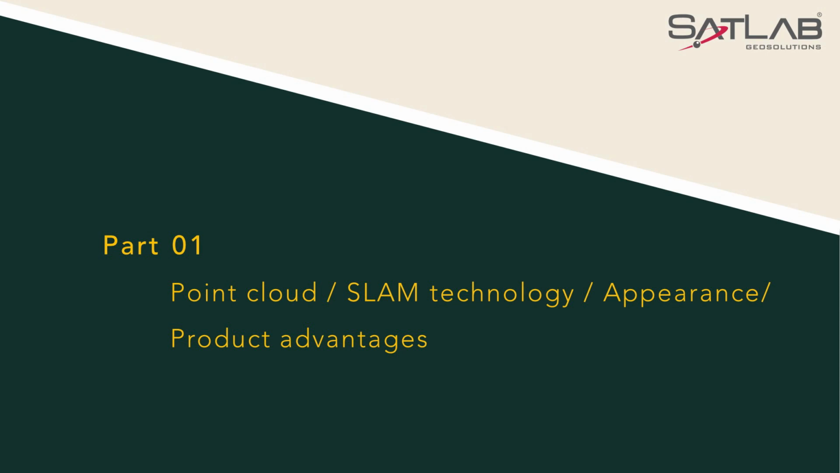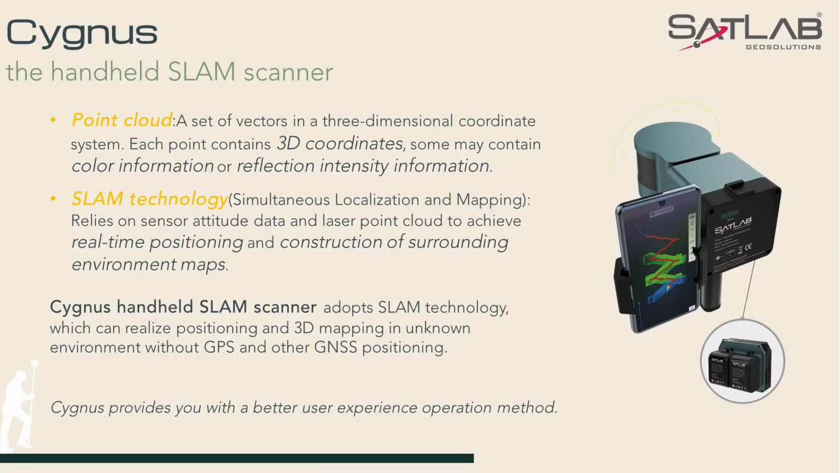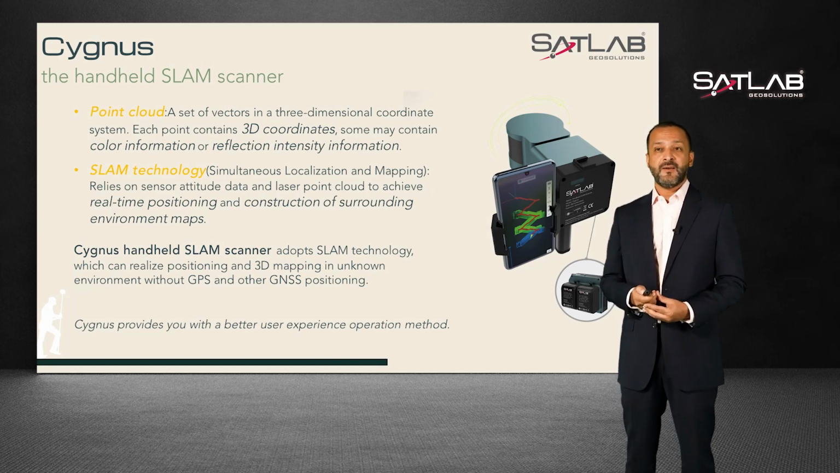Here we will not only introduce point cloud data, SLAM technology and product appearance, but also give an in-depth introduction to Cygnus and its advantages. To understand Cygnus, we first need to understand 2 concepts, point cloud and SLAM technology. A point cloud is a collection of 3-dimensional points in space. Each point contains spatial coordinate information, some of which may contain color information or reflection intensity data. The point cloud data we commonly use is the data collected by LiDAR. The advantages are non-contact measurement, fast measurement speed, high precision, and accurate recognition.